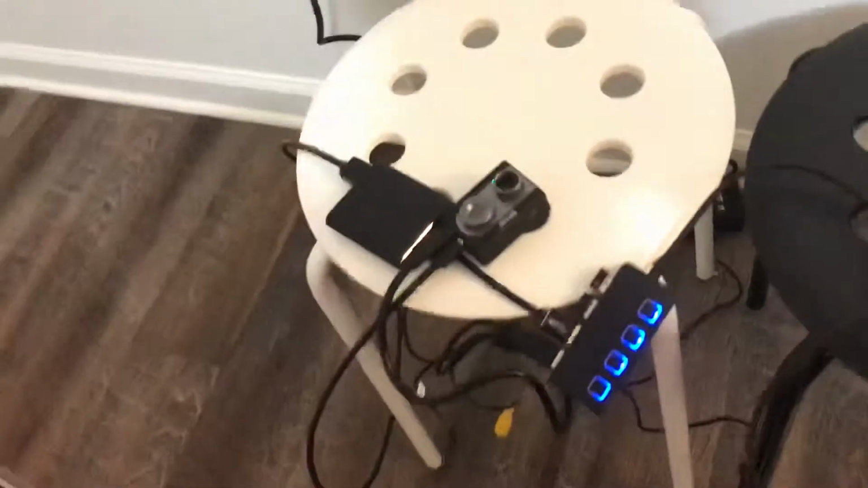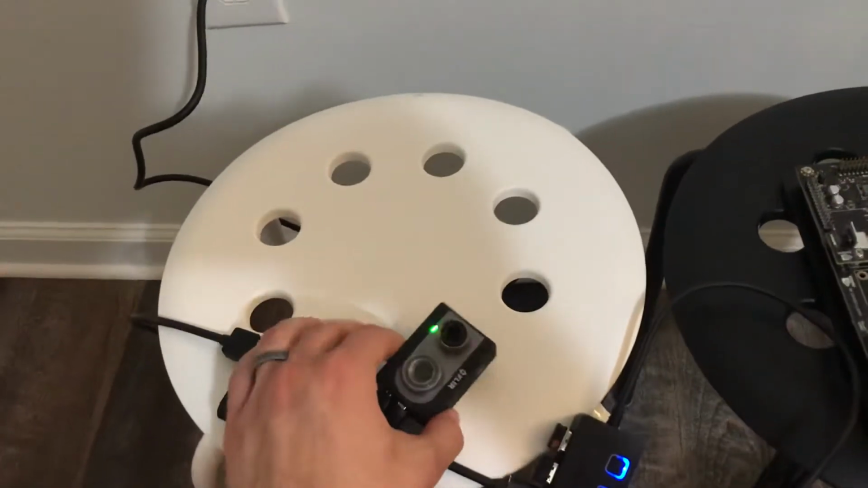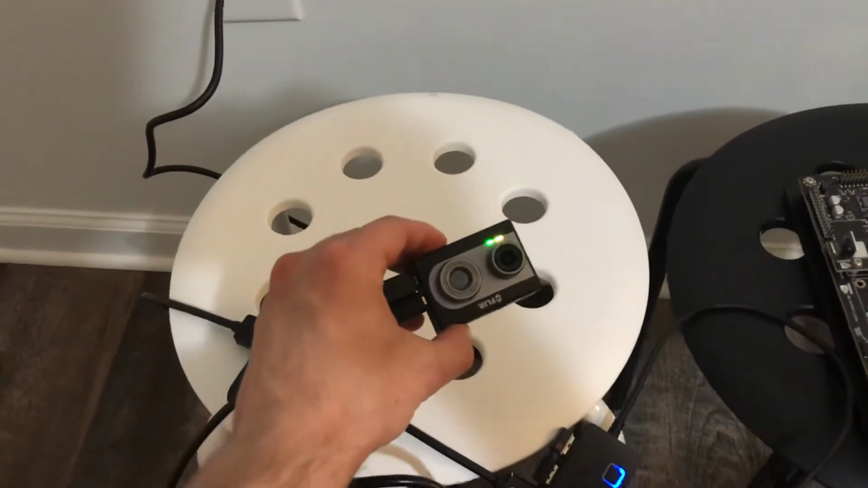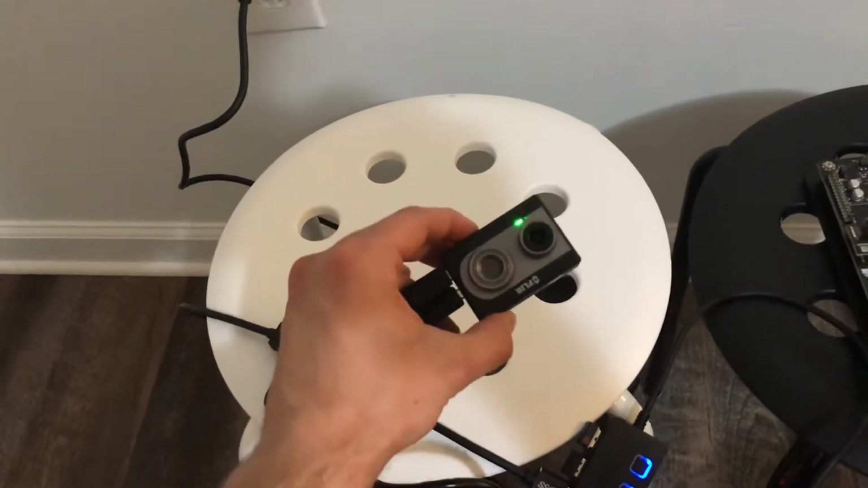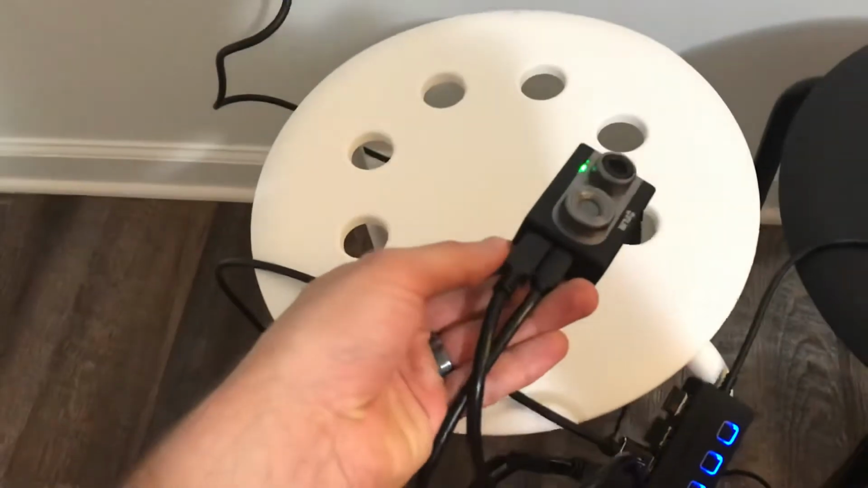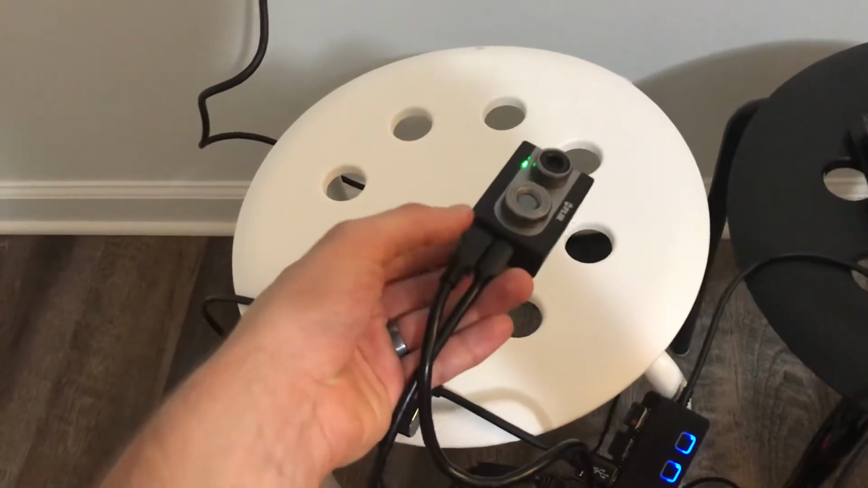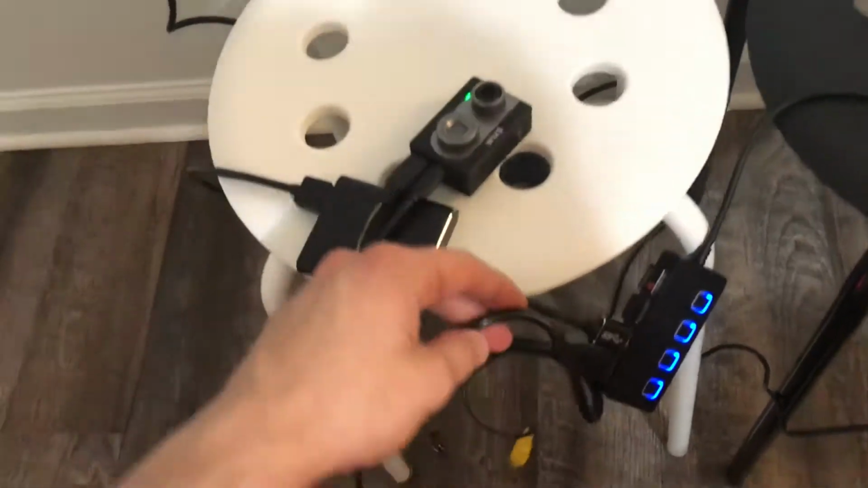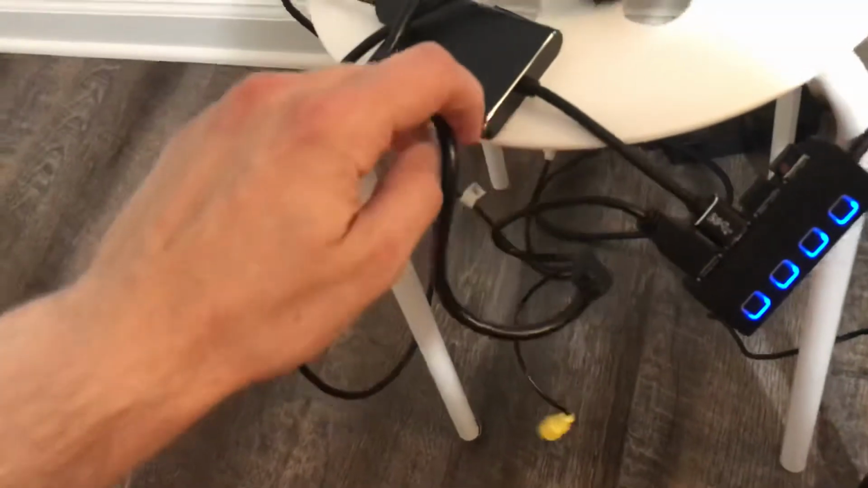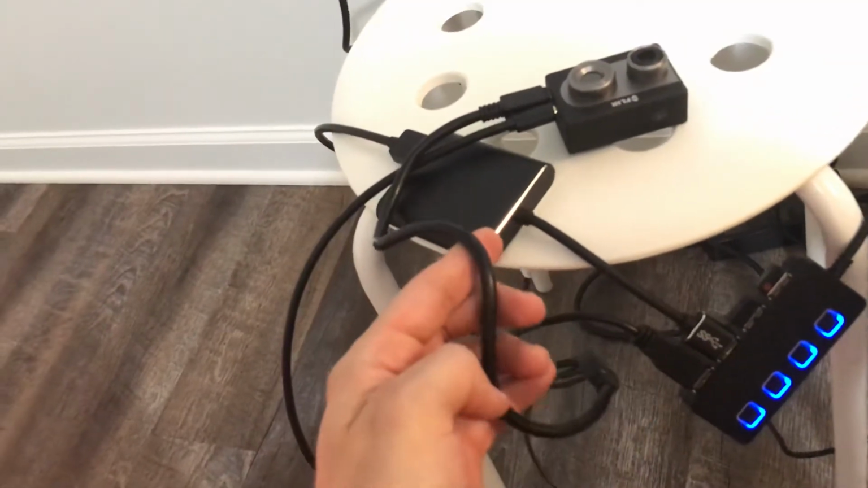Since I'm here, I will explain this real quick. We have the FLIR Duo, which is a visual and thermal camera, and it has 2 outputs. It has a micro USB and a micro HDMI. The micro USB cable, which comes with the camera, is connected to the USB hub to power it.